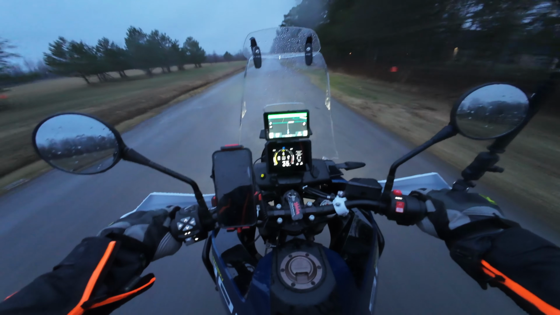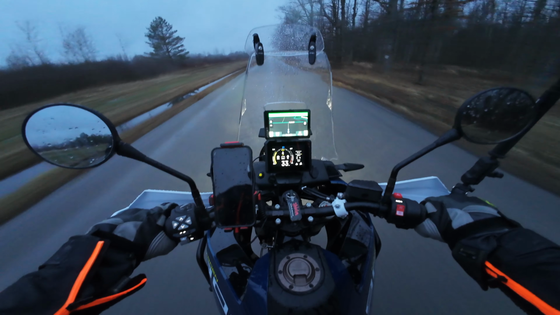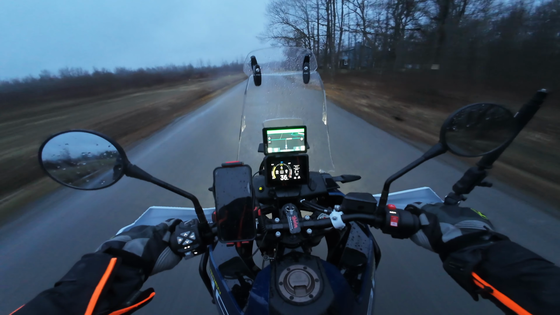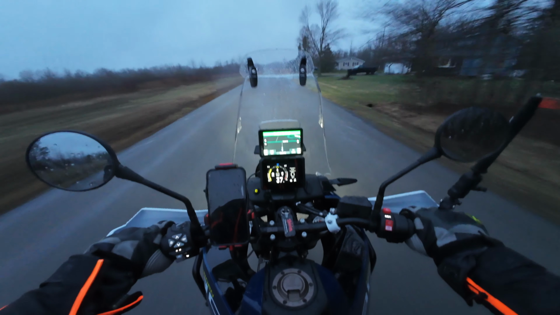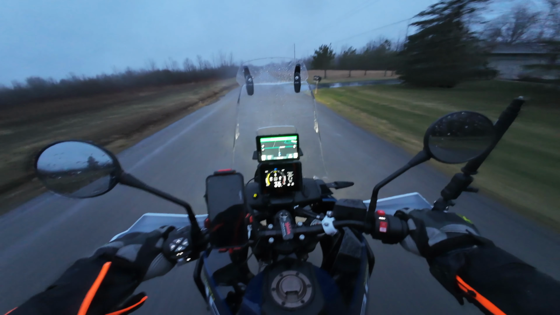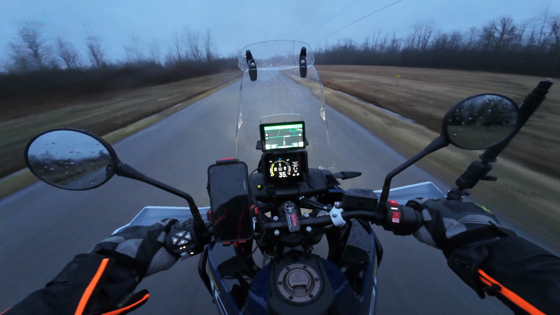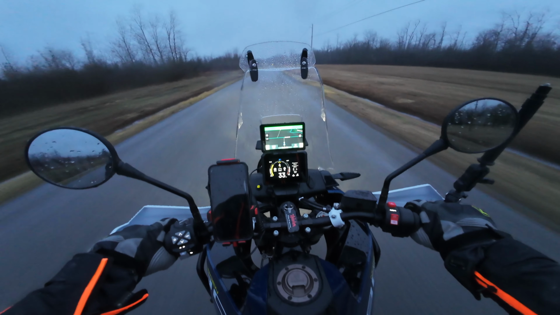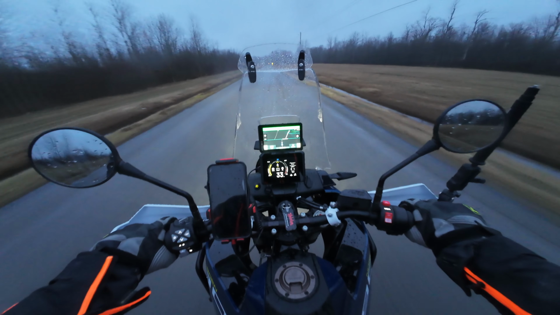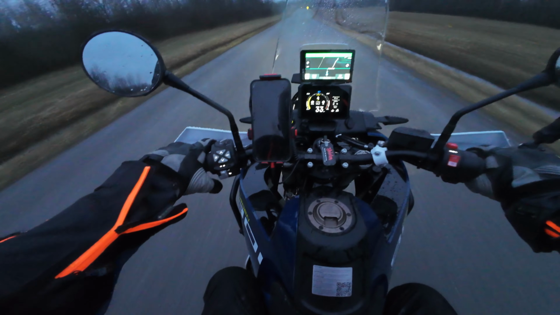Oh geez, I might have to pull my pants down to do that. High beams are on. Not the best day for a ride, huh, Marauders? And you know what's nice about the wind? It blows the beating rain off my helmet shield. The high beams really go out far on this bike, and the driving lights are wide.